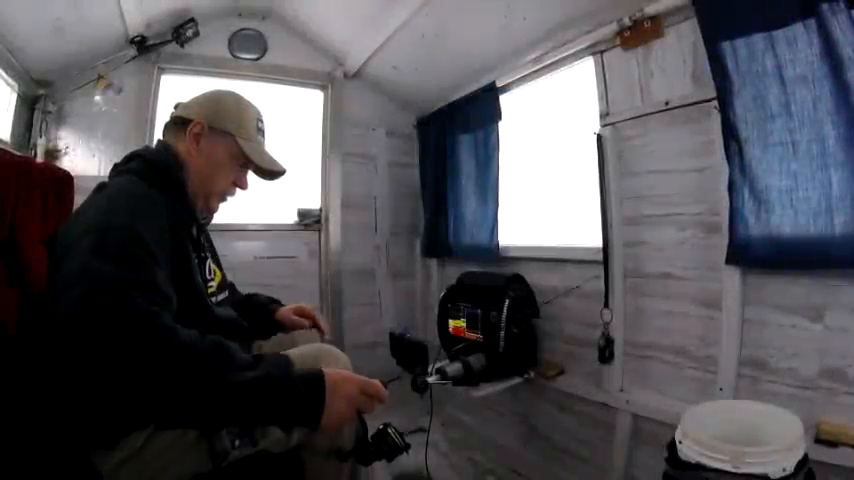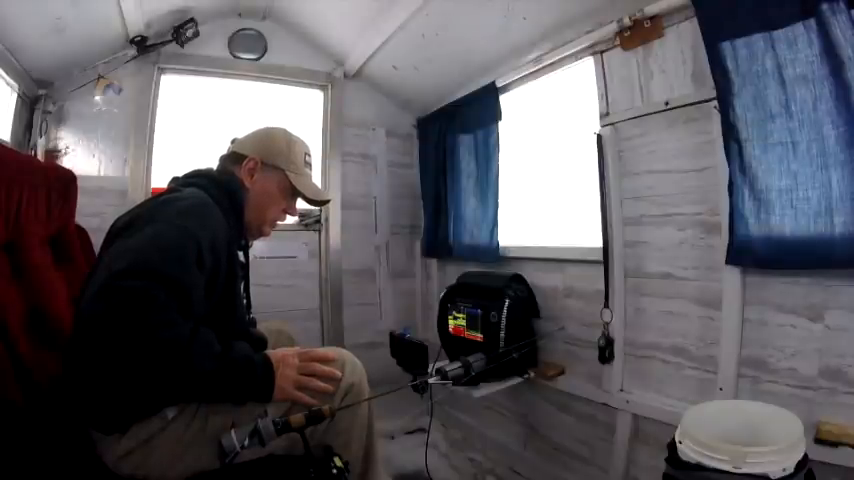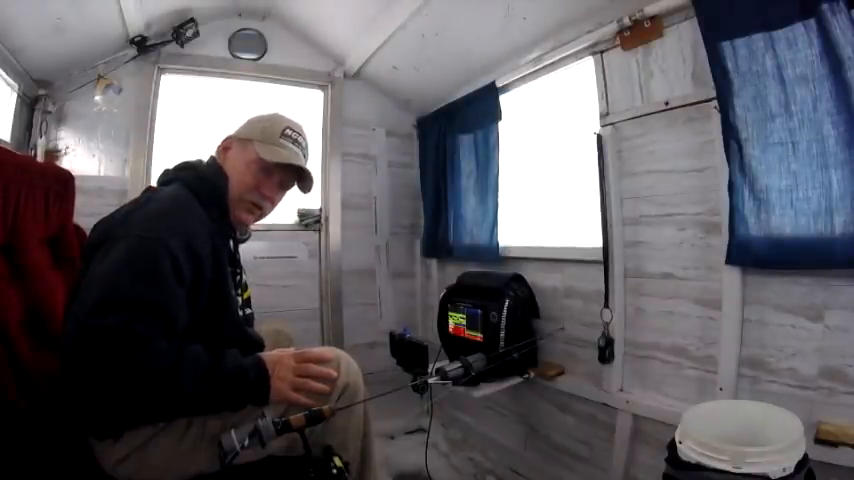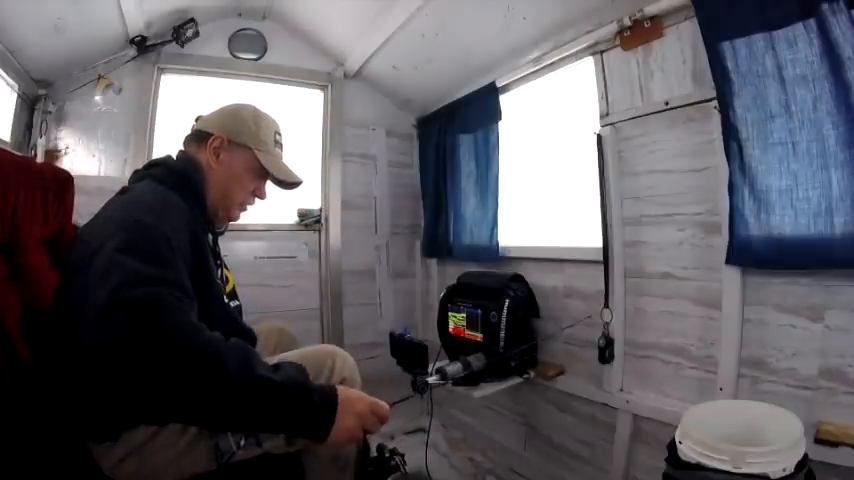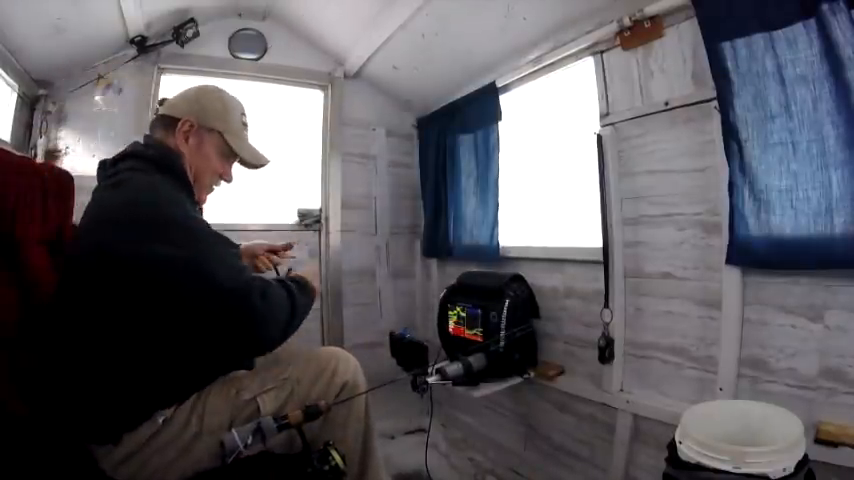Another fish coming up here. Let's see which line he wants. Looks like he's going for the other one again. We're still not 9 o'clock yet. This is the second or third fish that I've even seen. Well, it's there, but here it comes. This one. Come on, buddy.